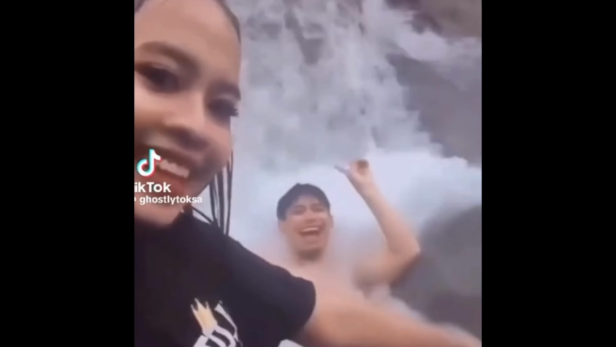The following video was posted to TikTok on August 19th, 2023. The location is not entirely known, but a boy and girl appear to be in a remote campsite. This campsite is believed to be very deep in this rainforest, and at first, to the naked eye, it seems like a very innocent video. Just two people playing in a waterfall, minding their own business.